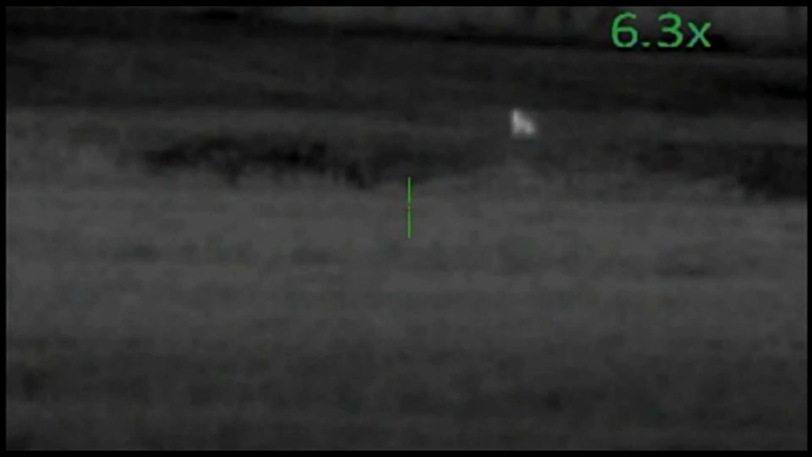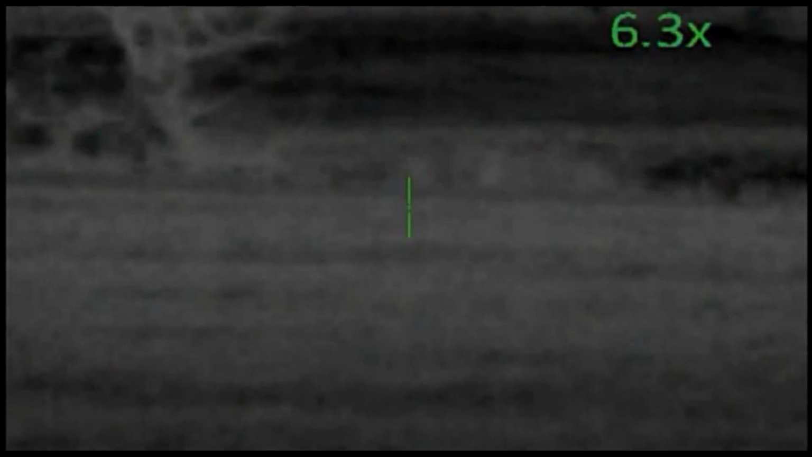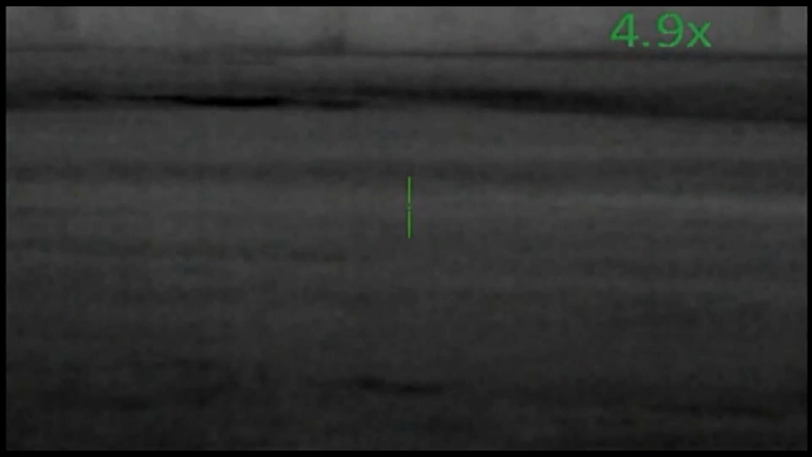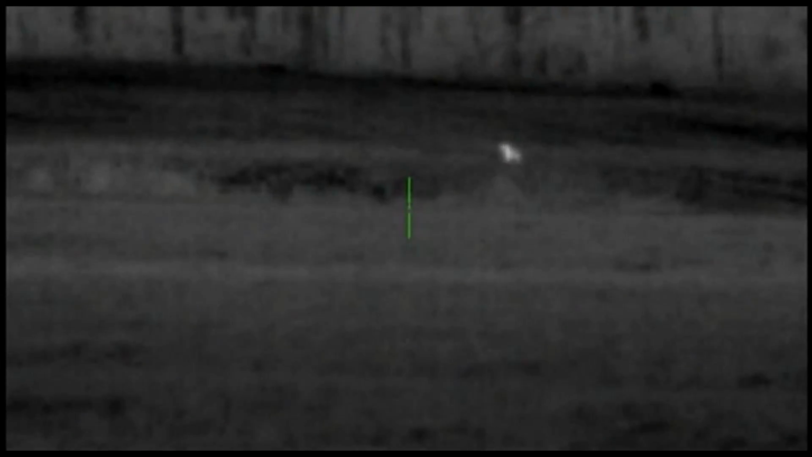They've spotted this coyote and went into a distress sound trying to shake him loose. He's not having it. He's locked on to something out there in the field. Brandon's kind of scanning around and seeing what's got his attention. And there it is. There's a couple of deer out in the field, and I'm thinking this coyote's probably licking his chops, thinking that would be a good supper.